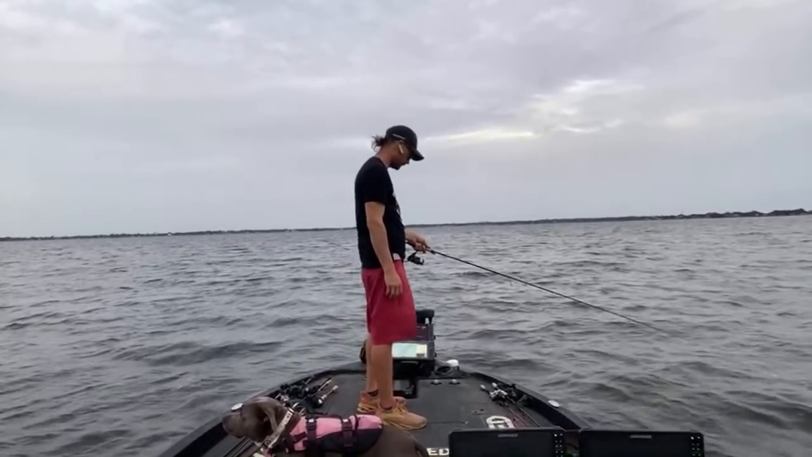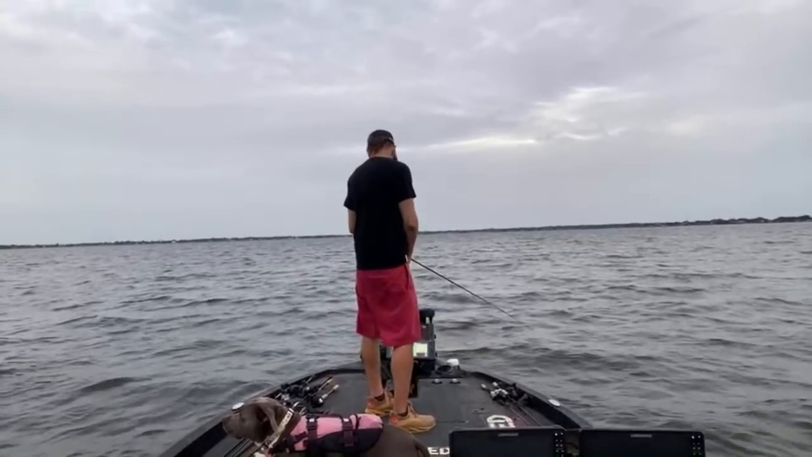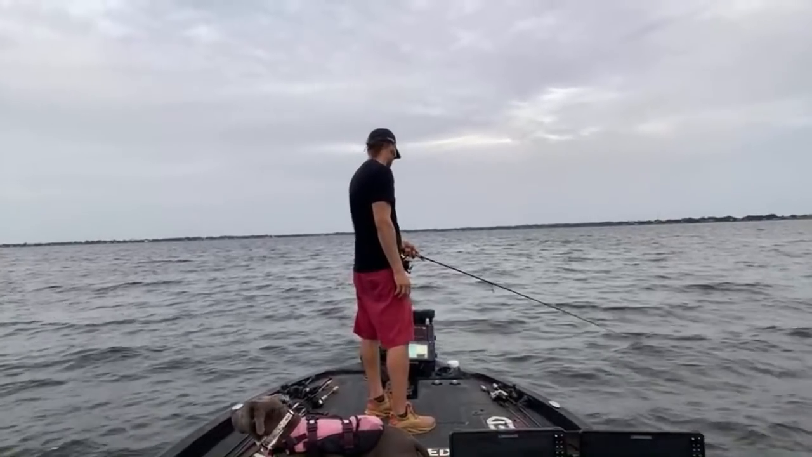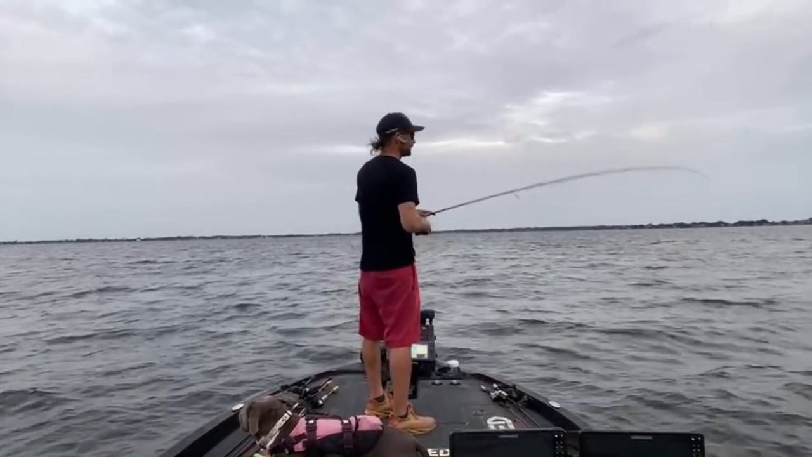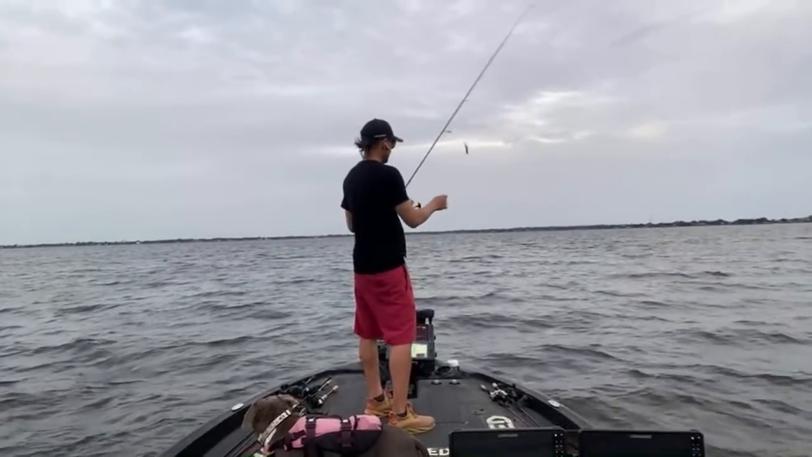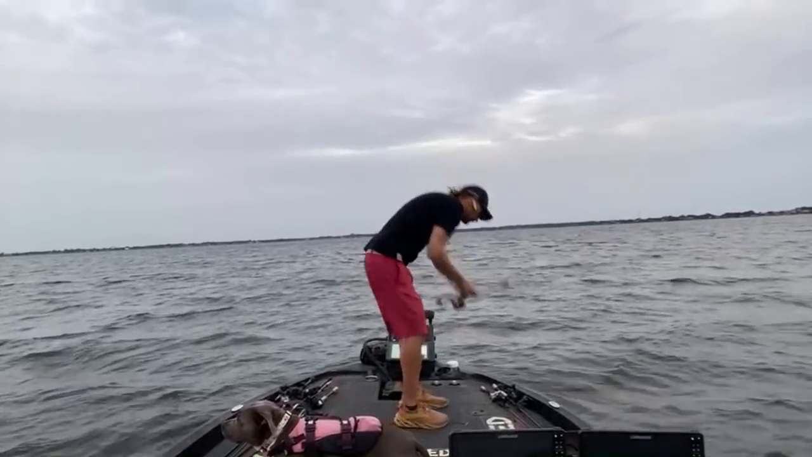Something a little heavy duty. It's moving. That's all his stuff around. Alright, we're gonna throw some bait a couple times. We're gonna wrap this live stream up because I need to get home.